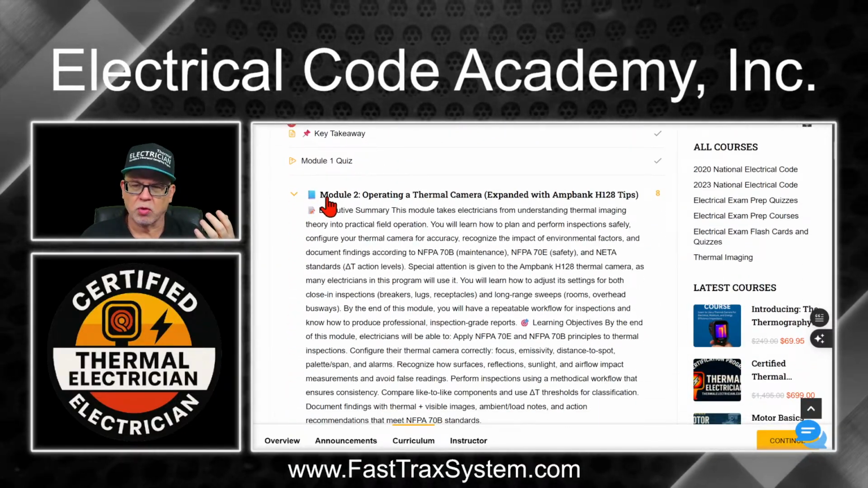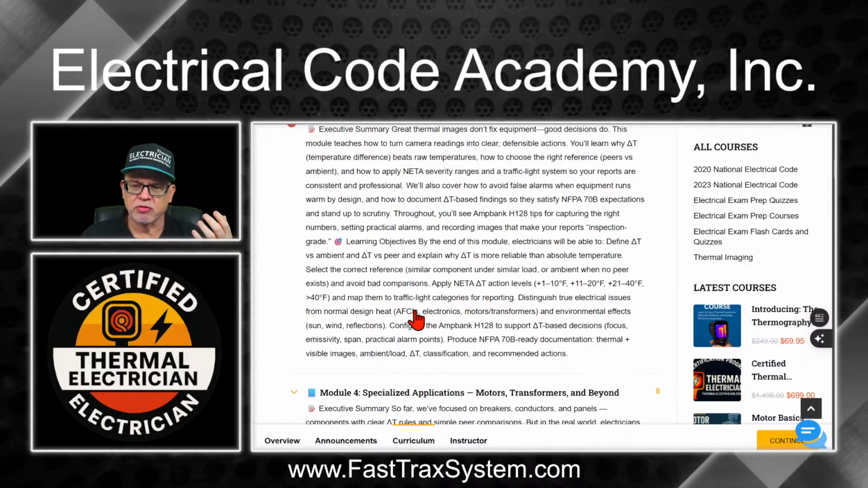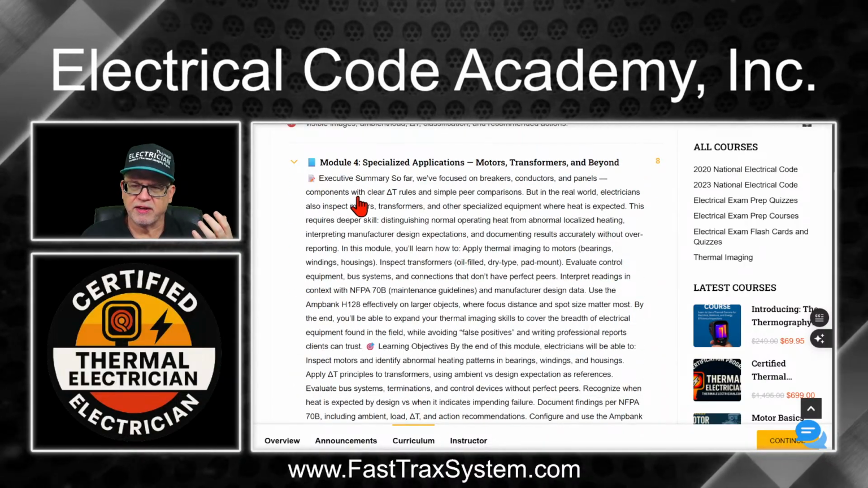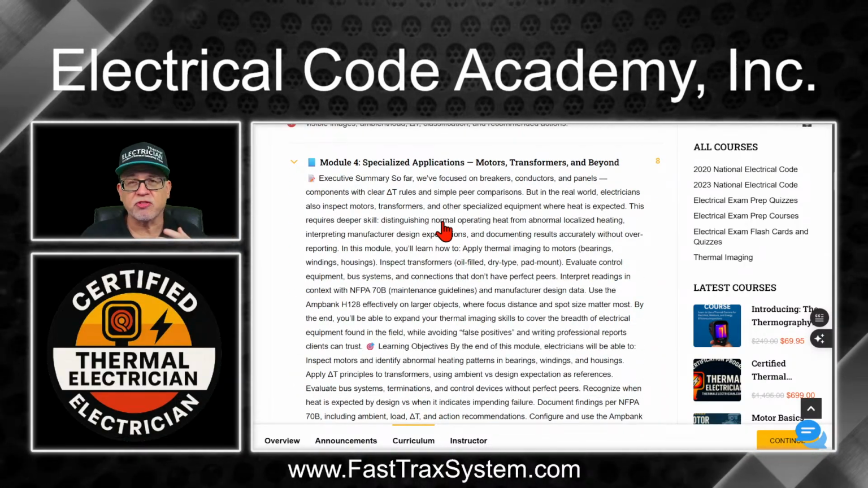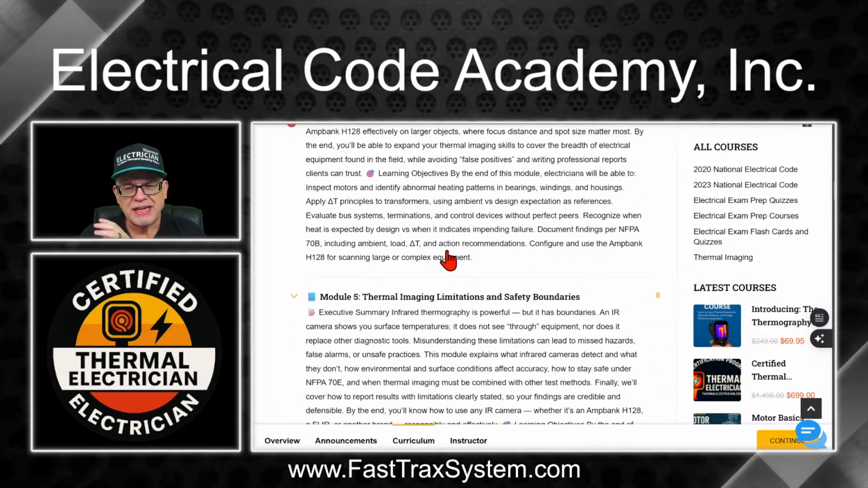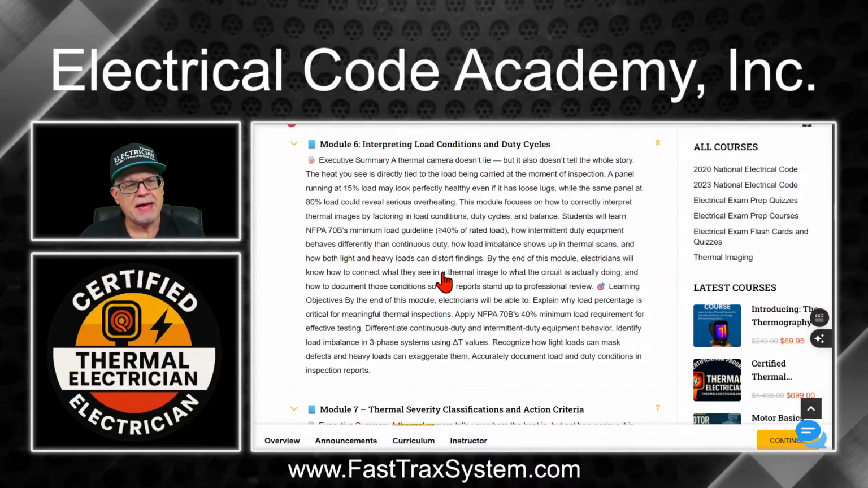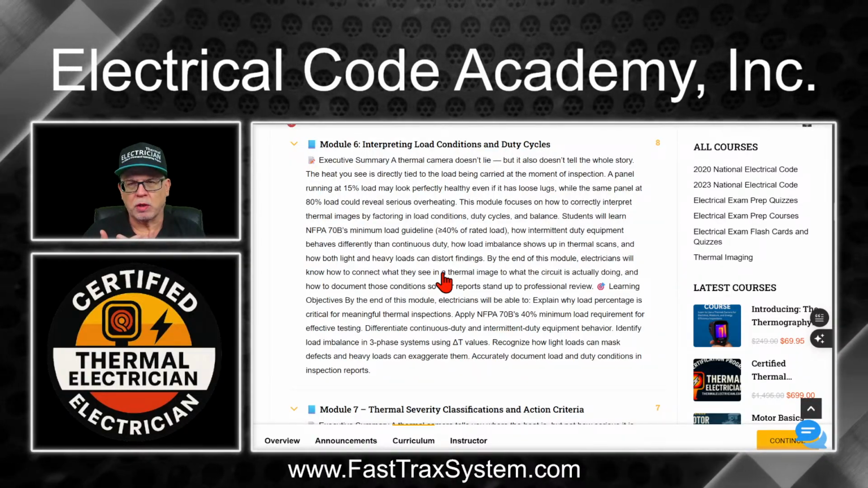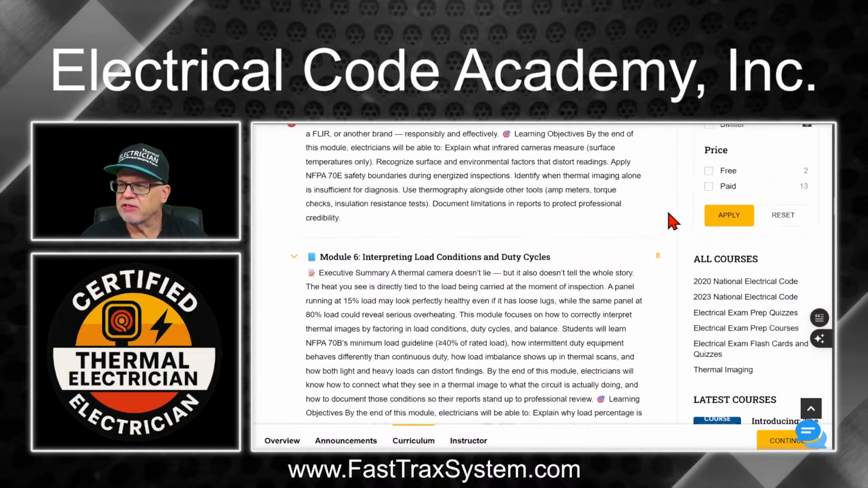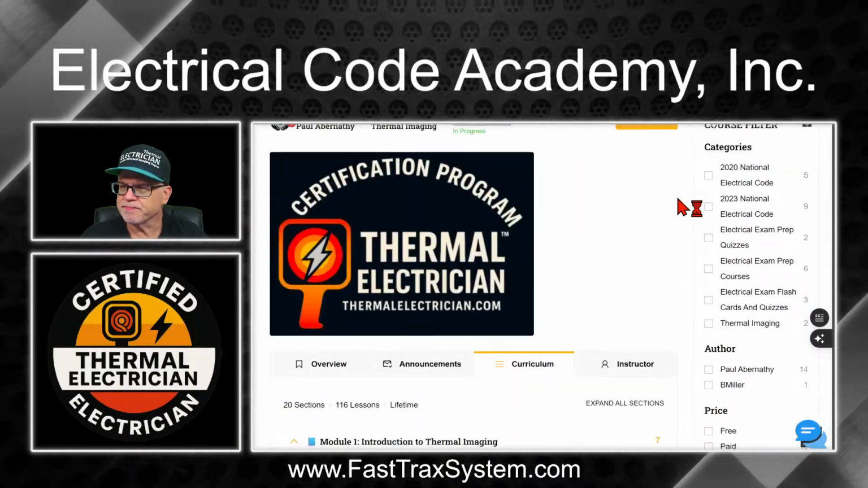You'll be able to see what's going on. You'll be able to see what's all covered in every one of these modules. And I just want to show you, it is very detailed. And this is our executive summary. So I encourage you to spend some time here looking and see what each of these modules cover because they are very in-depth, especially for somebody that's specific to electrical. Okay? All right, so let's go on and show you kind of what it looks like in the program itself.